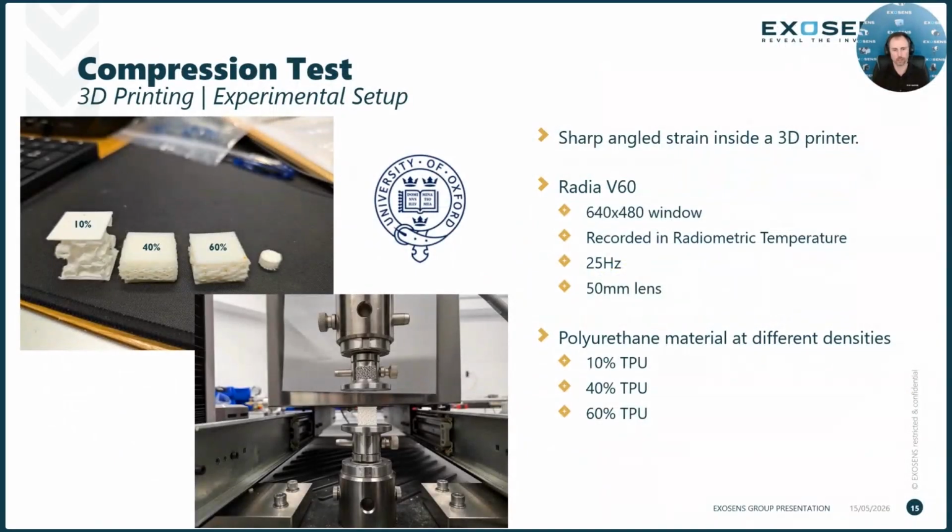So this is the compression test, also done with the V60 and in coordination with the University of Oxford. What they did is they made 3D printed materials of different densities of a polyurethane. Up here, this image on the top left, we can see those different densities. So this one made with 60% of the polyurethane, 40%, and 10%. Visually, we can already tell that there's going to probably be a difference between them, just based upon the geometry and the density of the material itself.